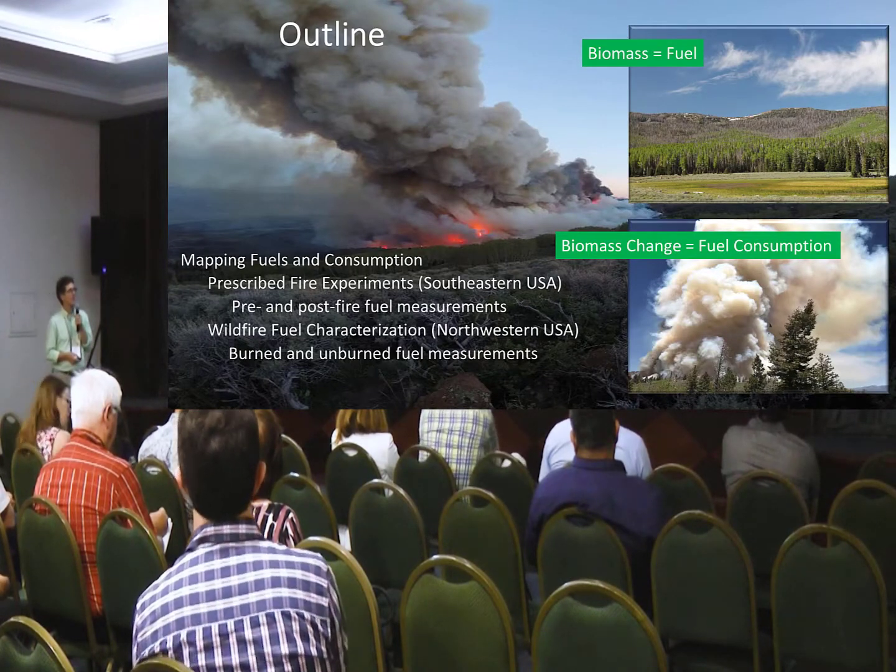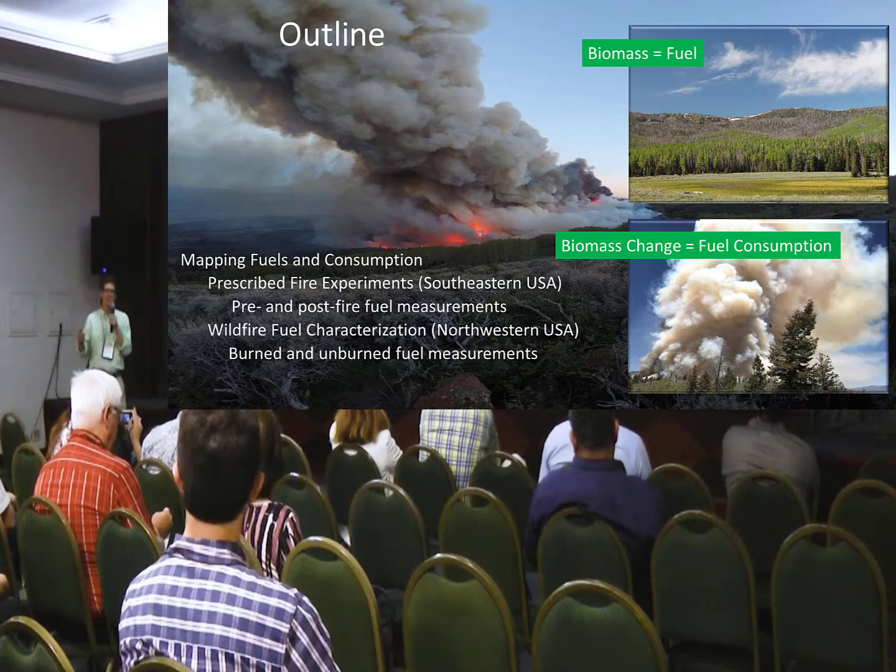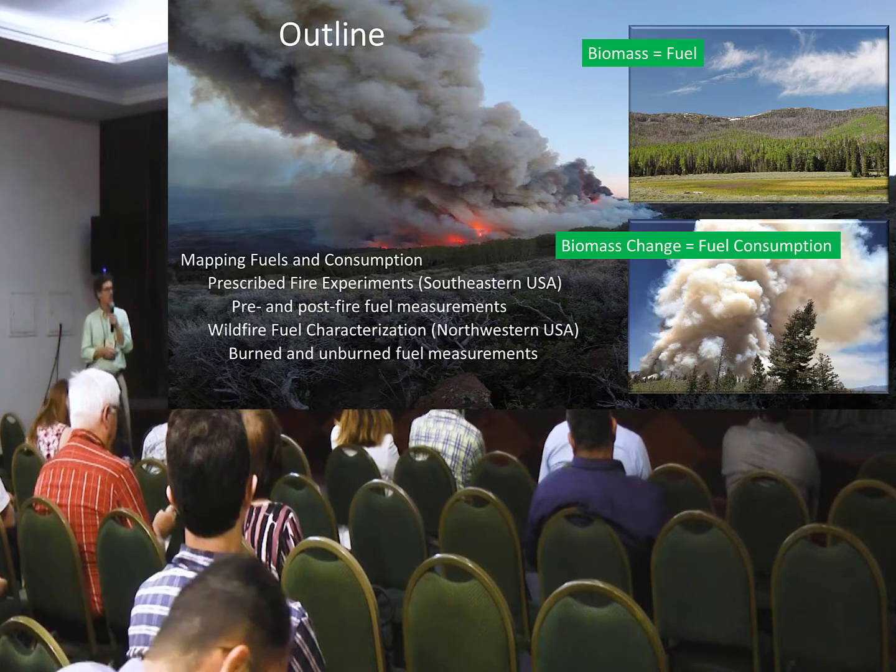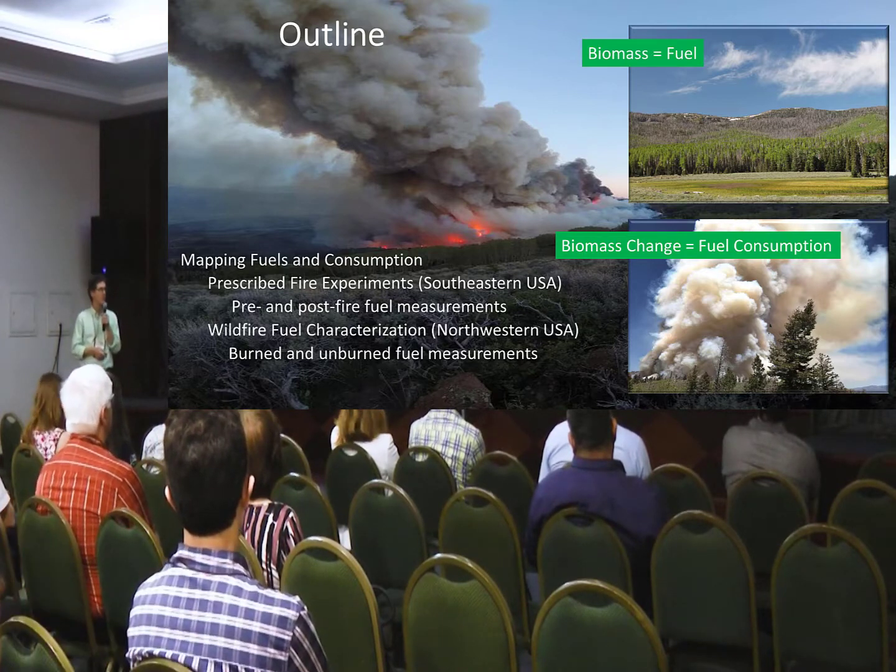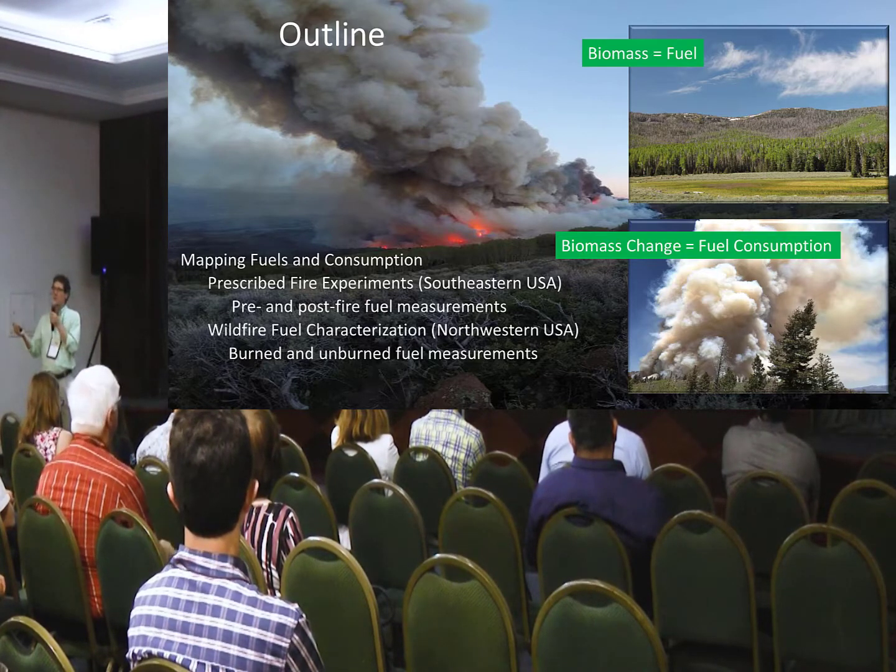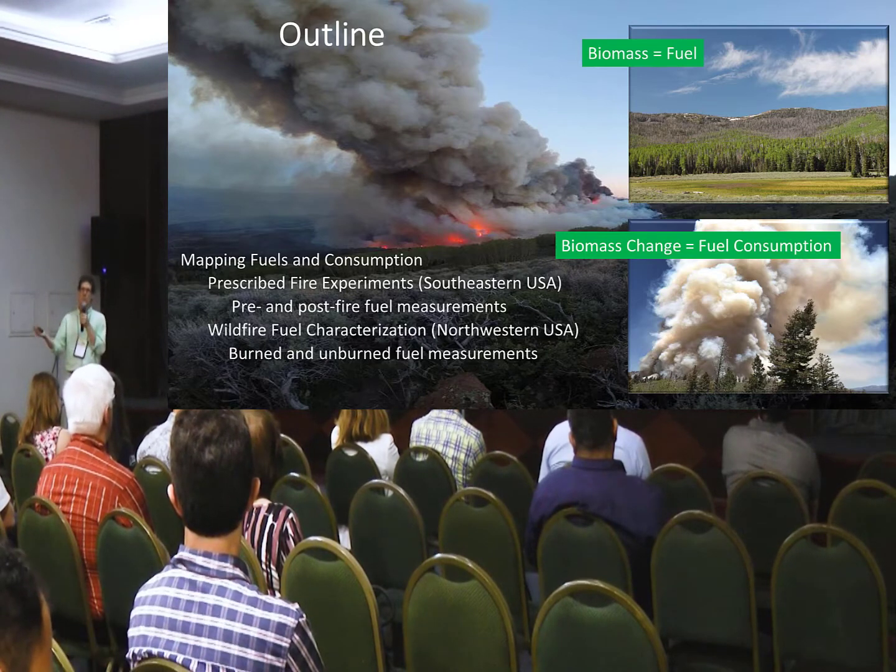So to outline the approach I'm going to give today, for the purposes of this talk, I'm equating biomass with fuel, and I'm equating biomass change with fuel consumption. So the methods that we're working on here, although we're focused on fuels and fuel consumption, I think they are relevant to other types of disturbance to look at biomass and biomass change.